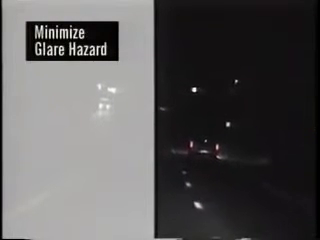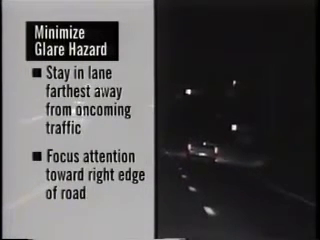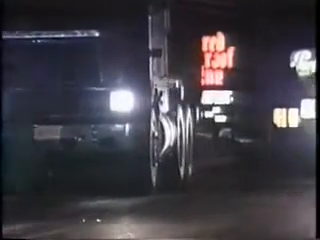Well, one thing is to stay in the farthest lane away from oncoming traffic and focus your attention away from those lights, toward the right edge of the road. Look beyond oncoming vehicles and avoid looking right at the glare from their headlights. You know, it takes at least 7 seconds for your eyes to readjust after passing the headlights of an oncoming vehicle. And it takes more than a minute for your eyes to return to normal if you're blinded by a set of high beams. And that's why it's important not to fight back by flashing your high beams at oncoming vehicles who leave theirs on.